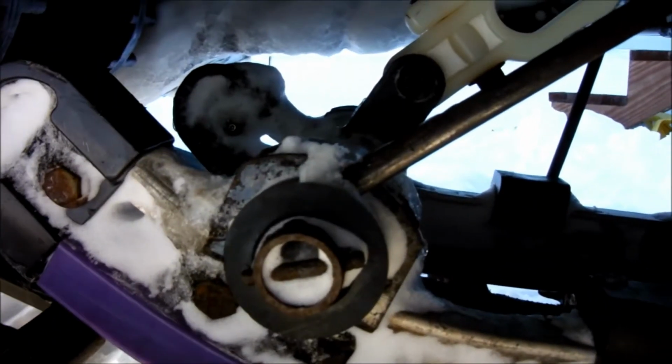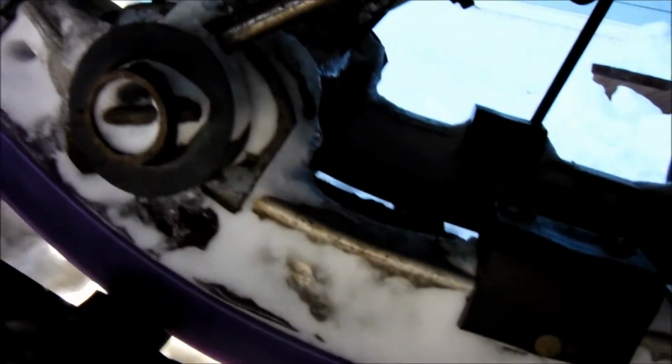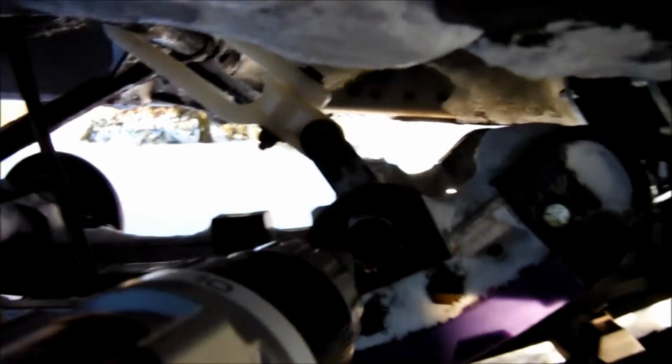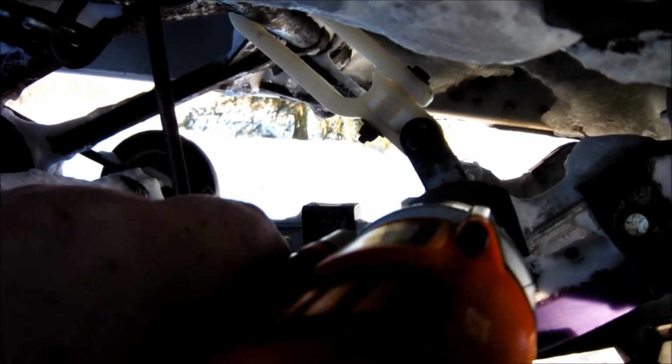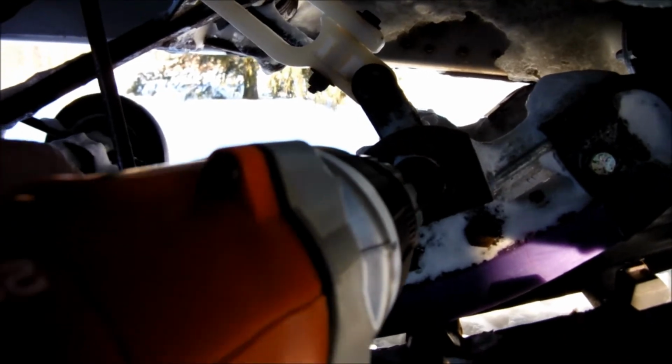If you look right there, it's supposed to look like that, but it doesn't because it broke off. So I'm just making a makeshift strut for it. I had a burr in there, so cleaning it out as best I can.